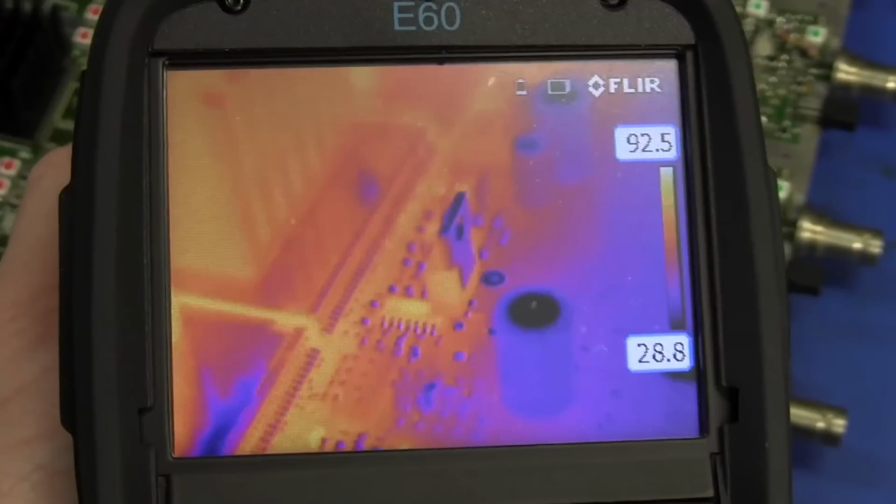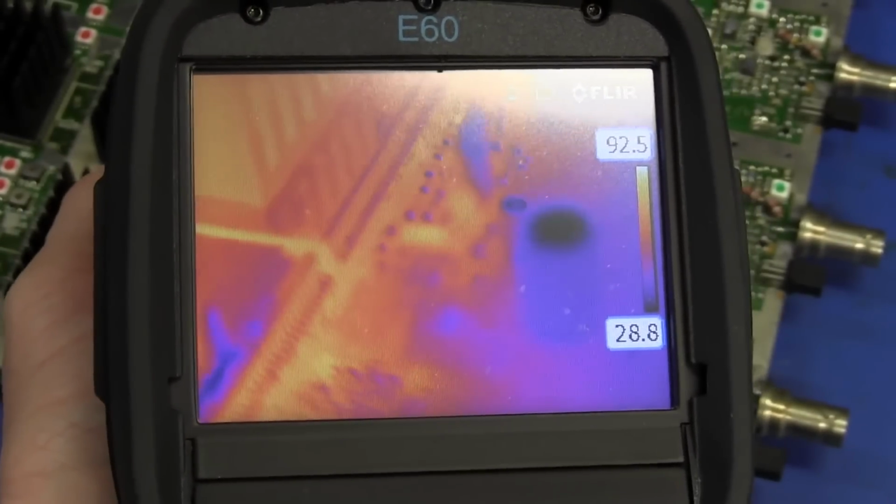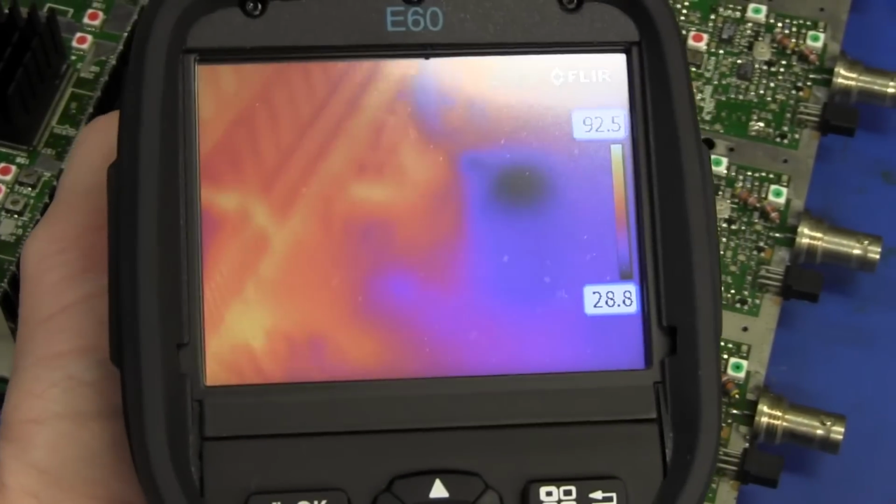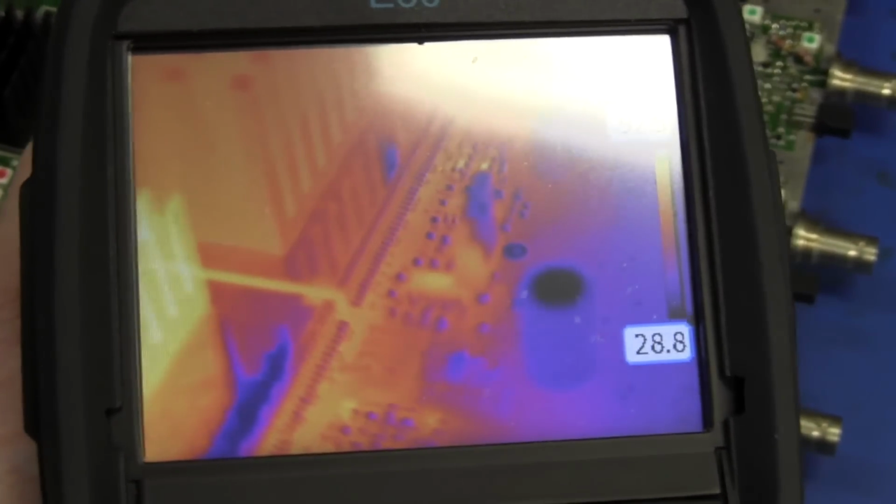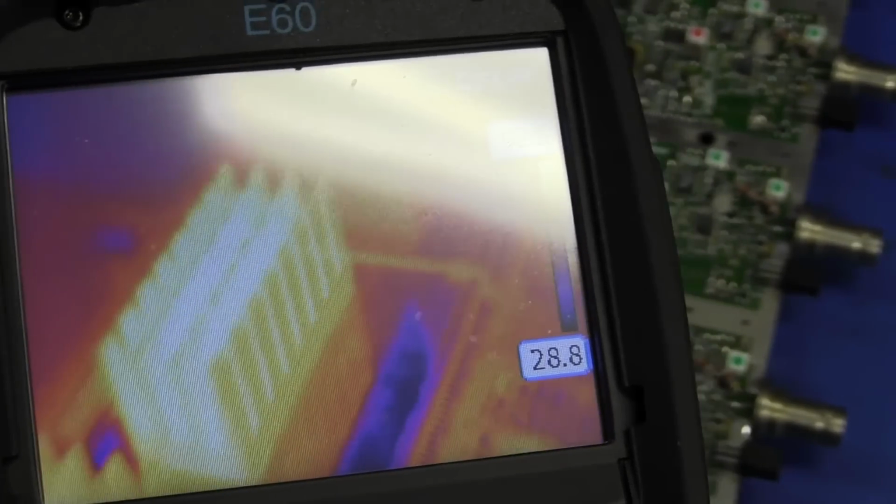Now, as far as its macro capability goes, it's not that great. I'm as close as I can get there, probably 7 inches away from the object, and I can't adjust the focus anymore. I'm going in closer, and I simply cannot get that anymore. It's too close. So about 6 or 7 inches is the minimum distance.